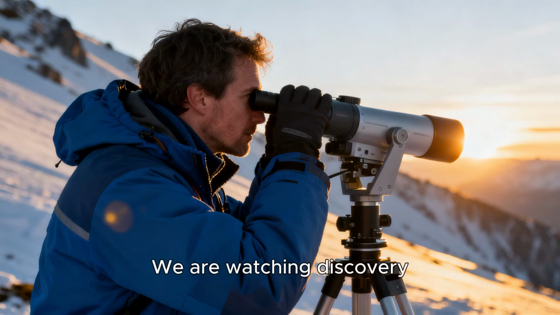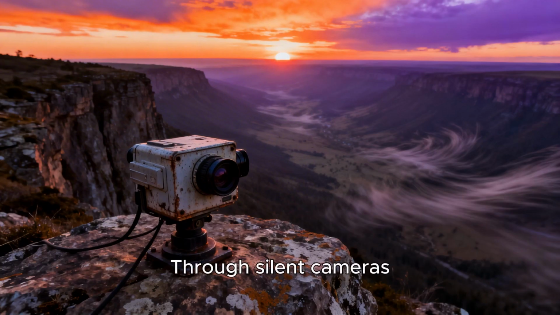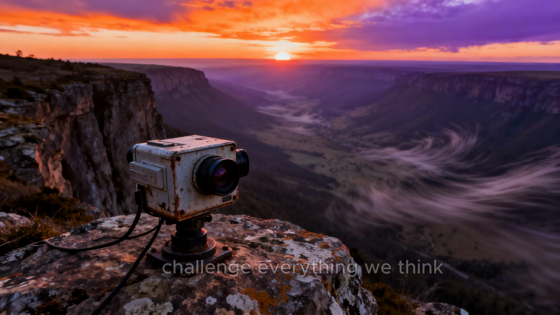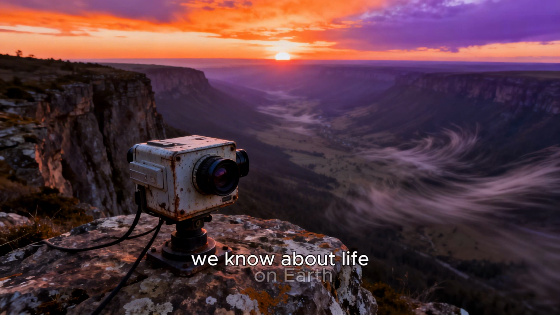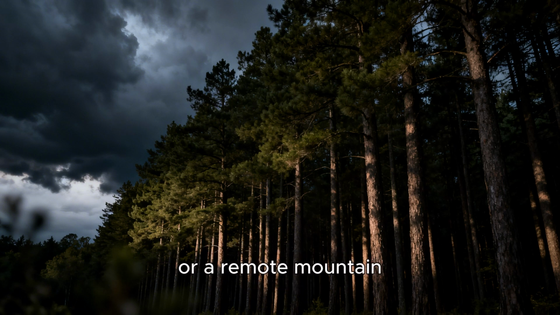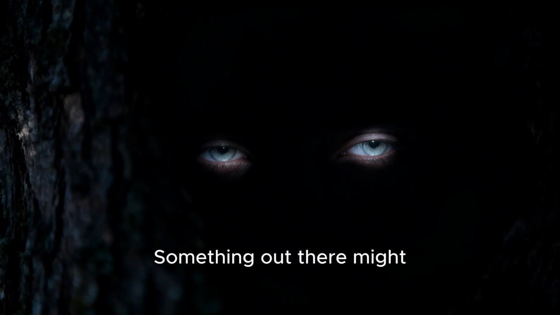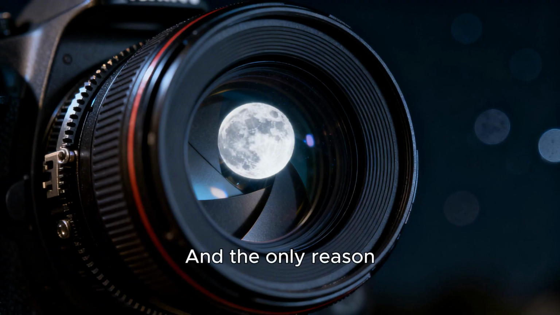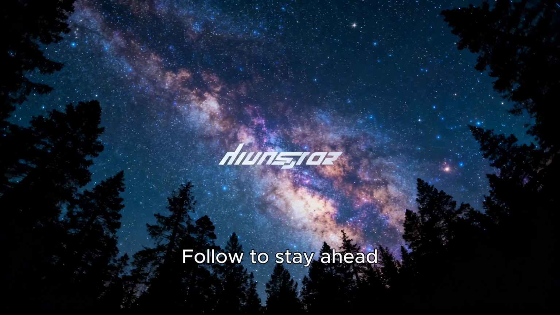We are watching discovery happen in real time, right now, through silent cameras in places humans rarely go, capturing moments that challenge everything we think we know about life on Earth. So the next time you see a forest or a remote mountain, remember this: something out there might be watching that we haven't even discovered yet. And the only reason we're starting to notice is because the cameras are finally seeing what we couldn't. Because this is just the beginning.